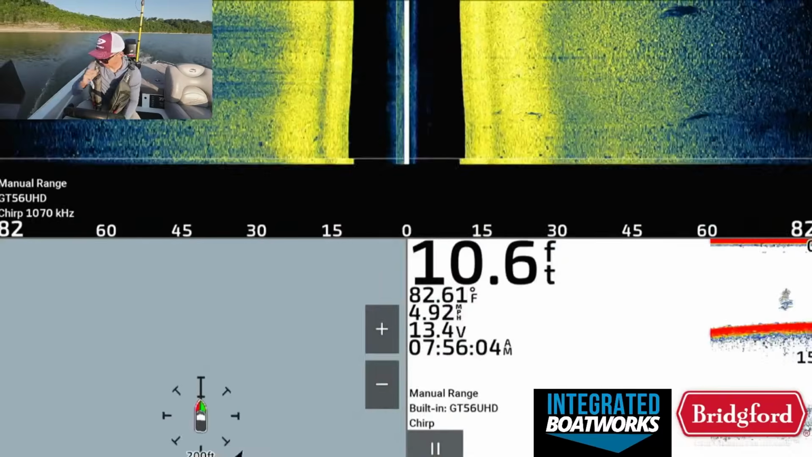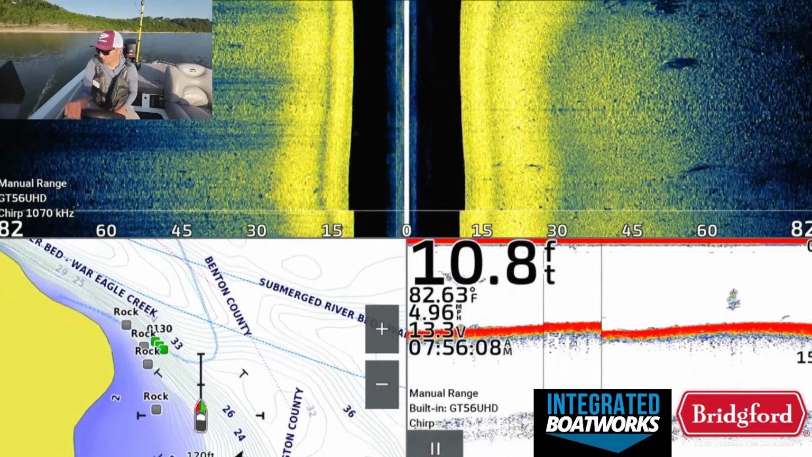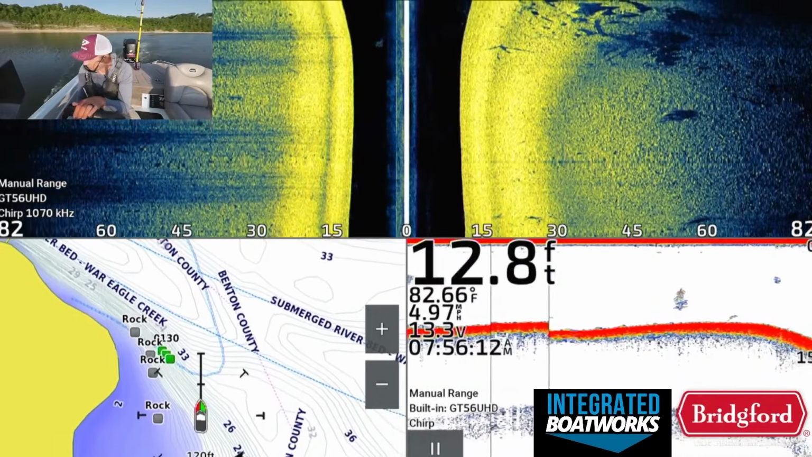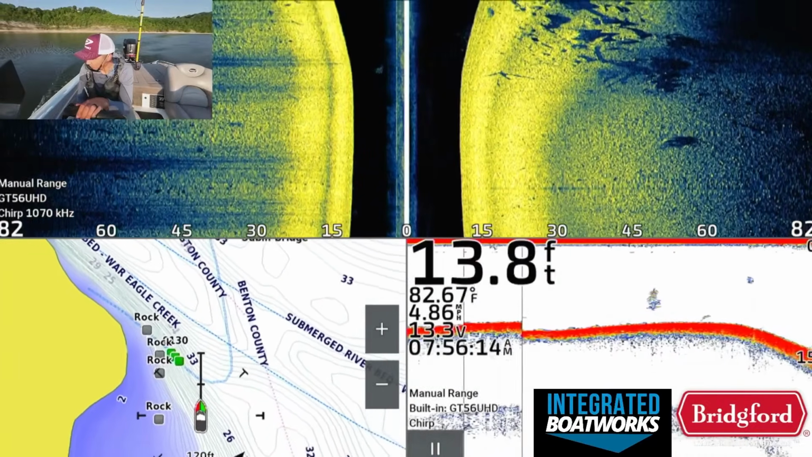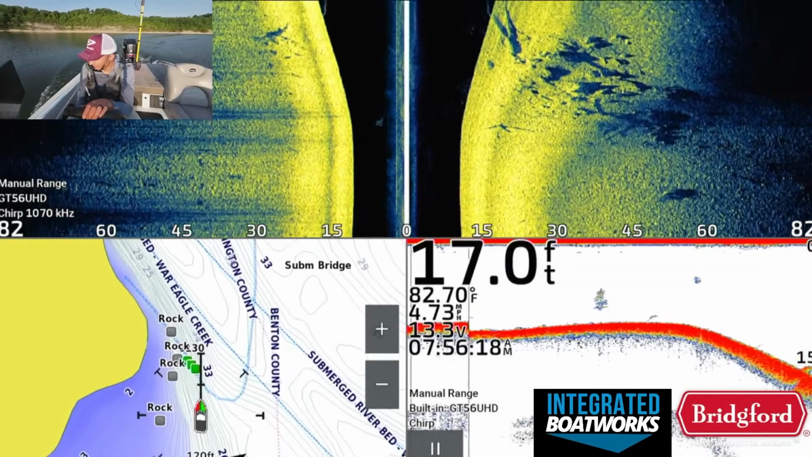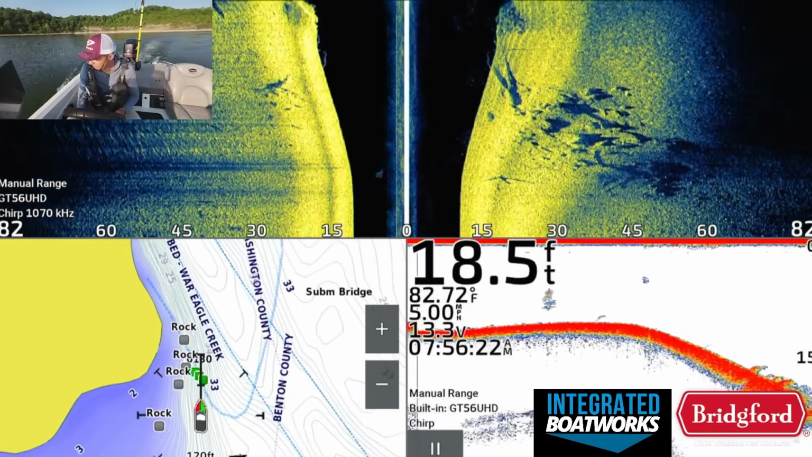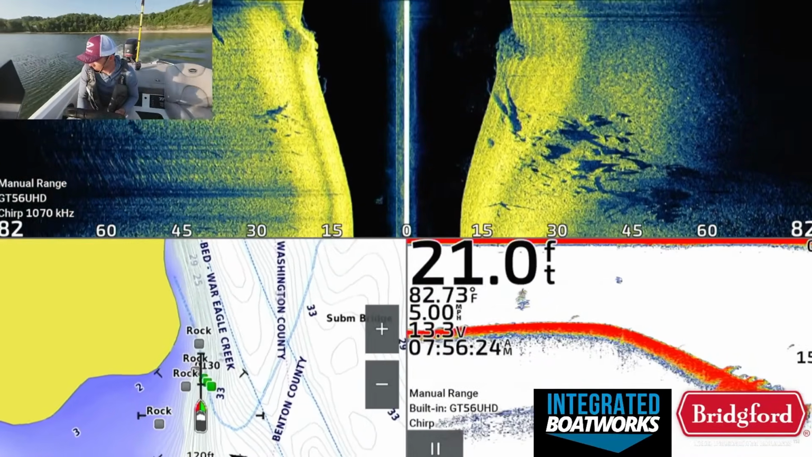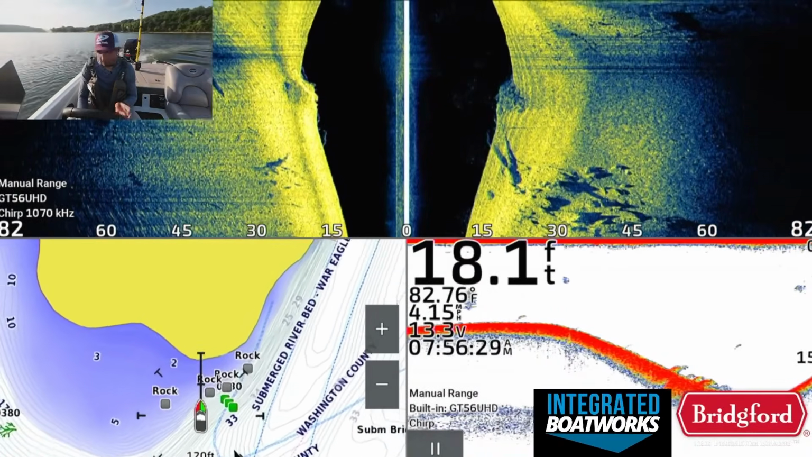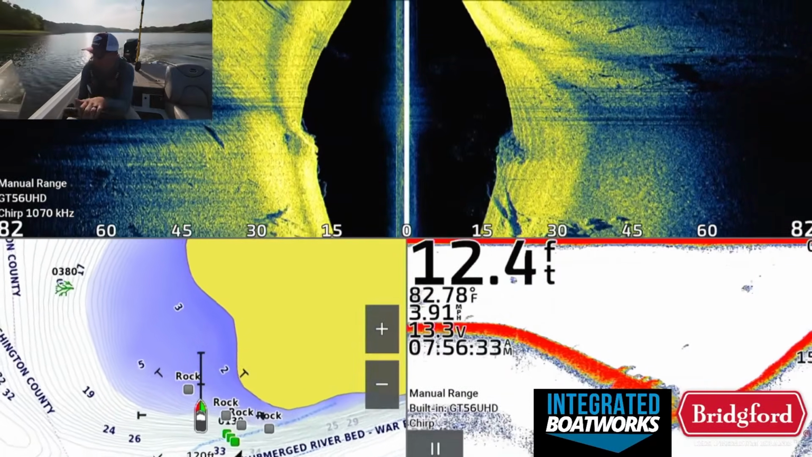Where are we at? Here we go. It's more in that 10-foot zone, which is kind of what we were looking for. There's a bunch of brush and debris and rubble right there on this break, which looks really good. It's what these fish should be pulling up into, especially as the sun gets up. I like that brush pile though, that was kind of off that flat. There were a couple random fish scattered around it. That didn't look too bad.